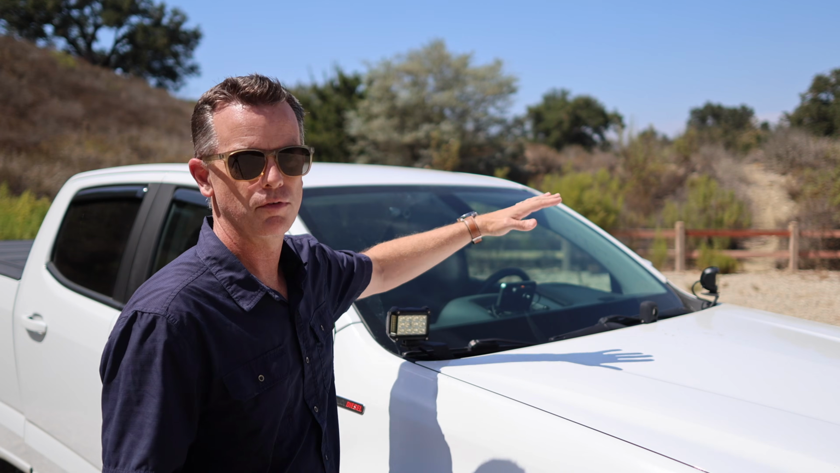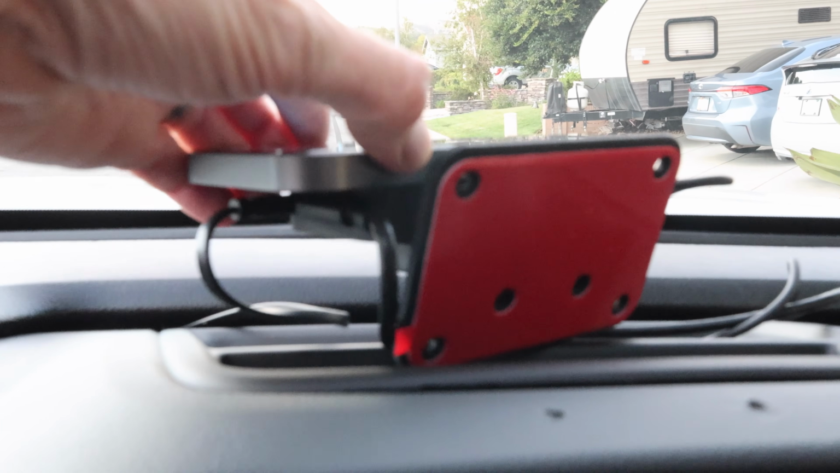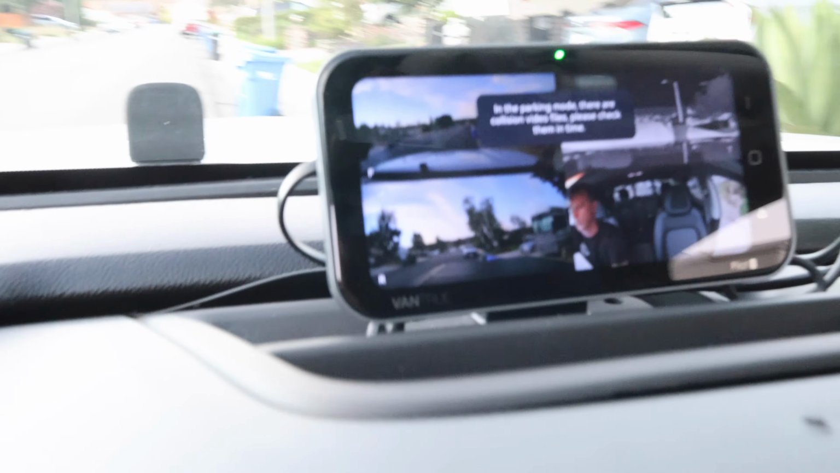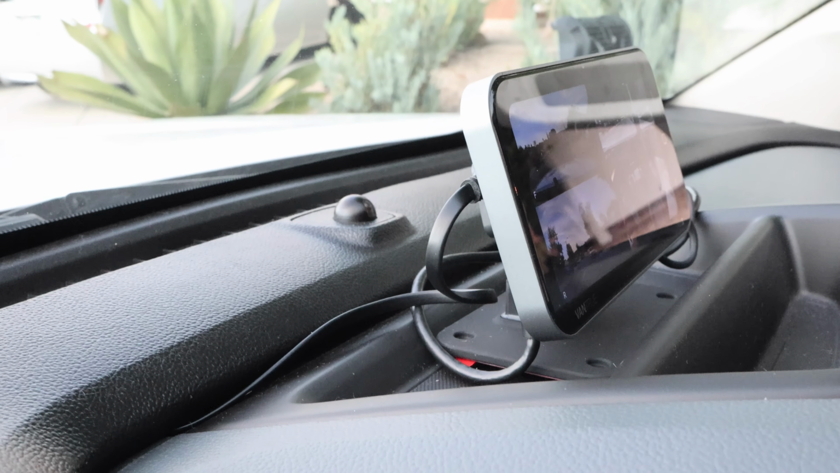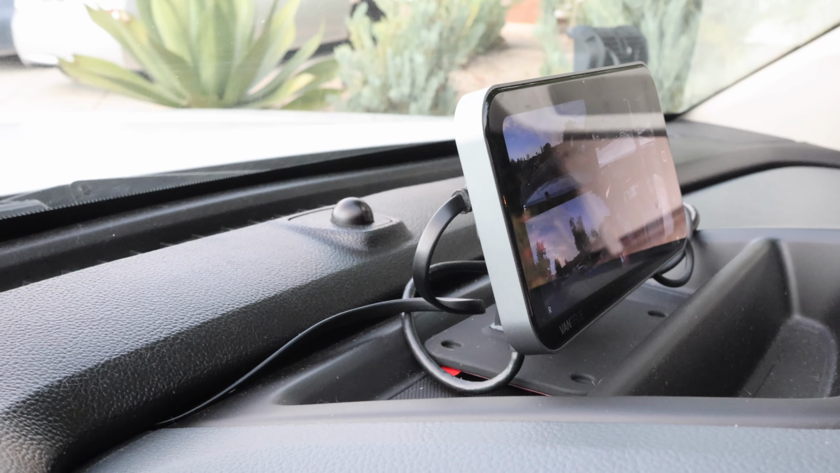Another little complication that I ran into is the screen itself. It comes with a very large plate that is meant to stick to your dashboard. And some people don't like sticking things to their dashboard. I happen to be one of them. But the other thing is the only flat place I can put it on my dashboard is a little bit too small for that plate. So I had to actually remove a little bit of material to get it to sit flat in the little tray up on my dash.